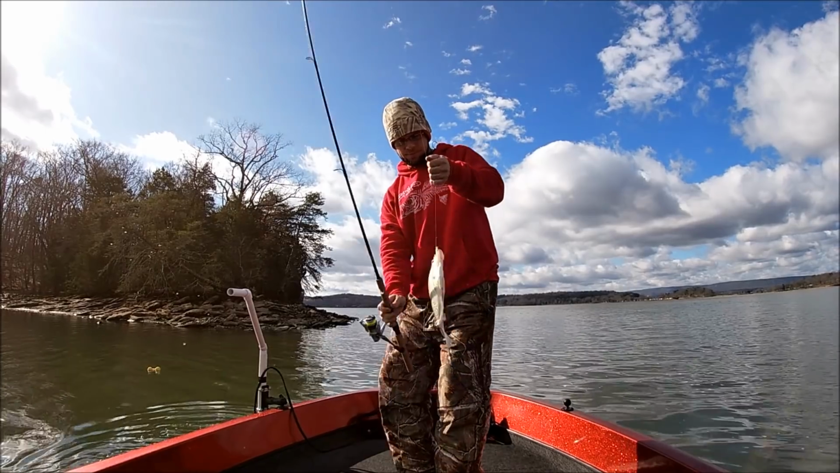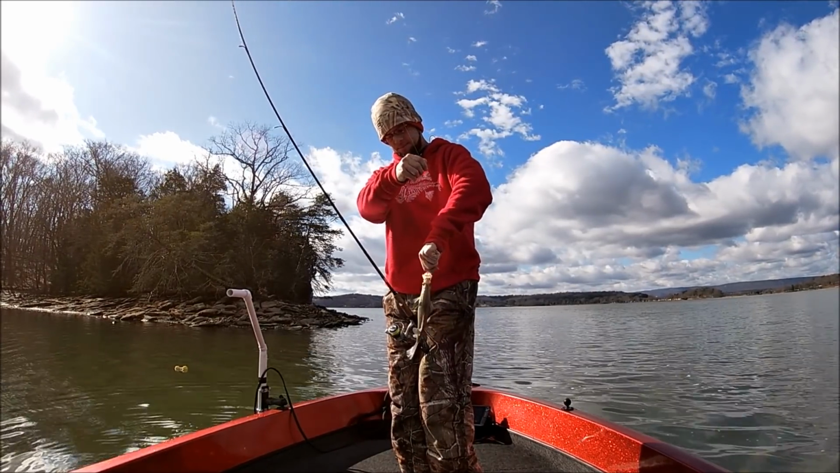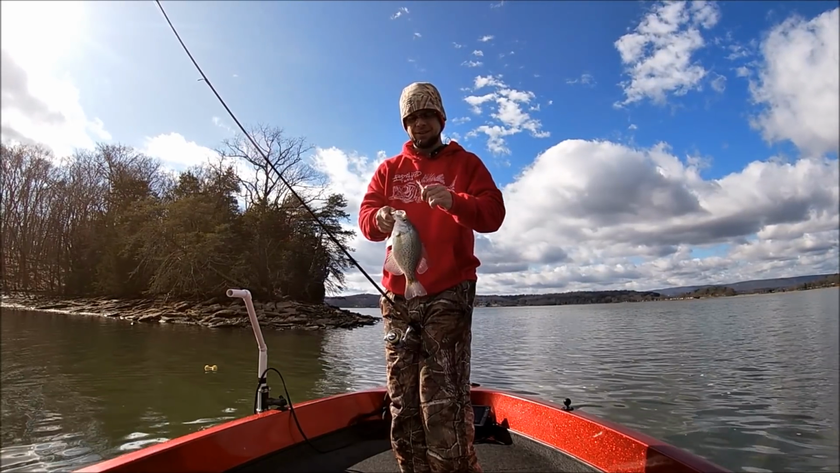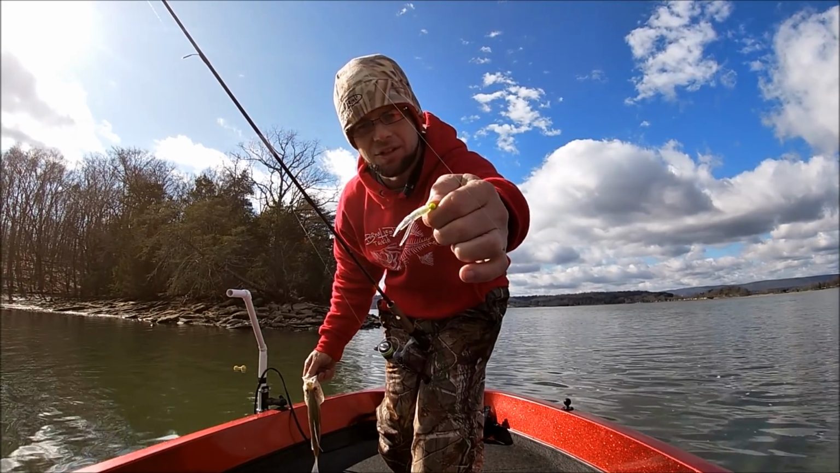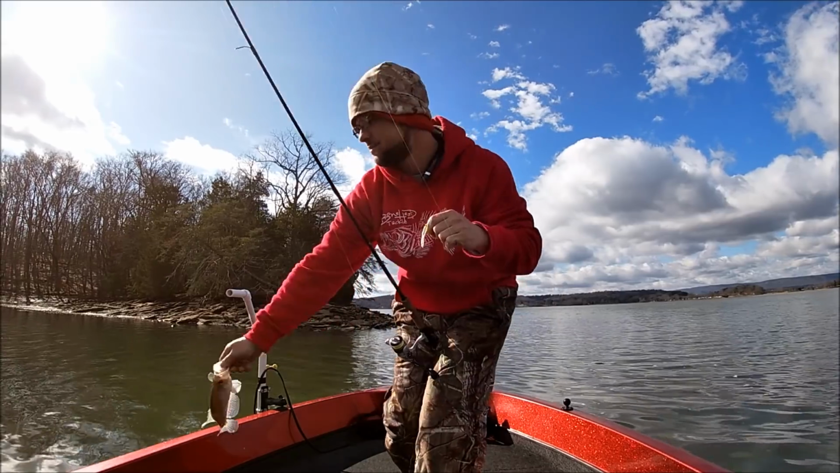There we go. Nice fish. Went to a Moondust Stump Bug, 32nd ounce head, chartreuse head. Pretty fish.